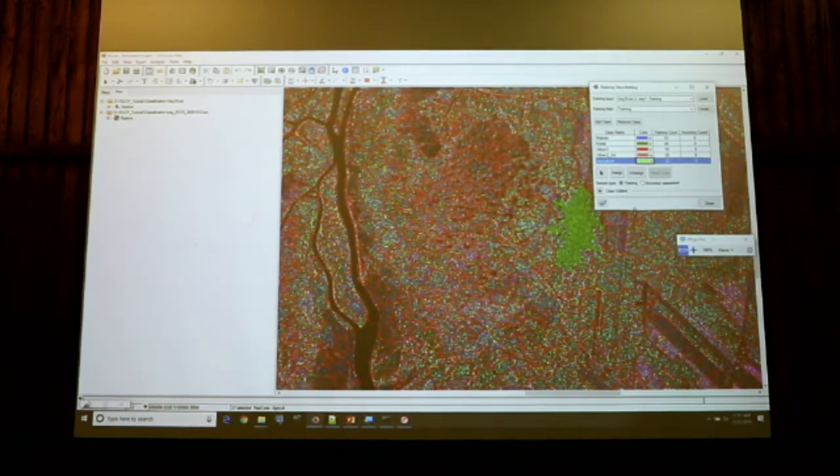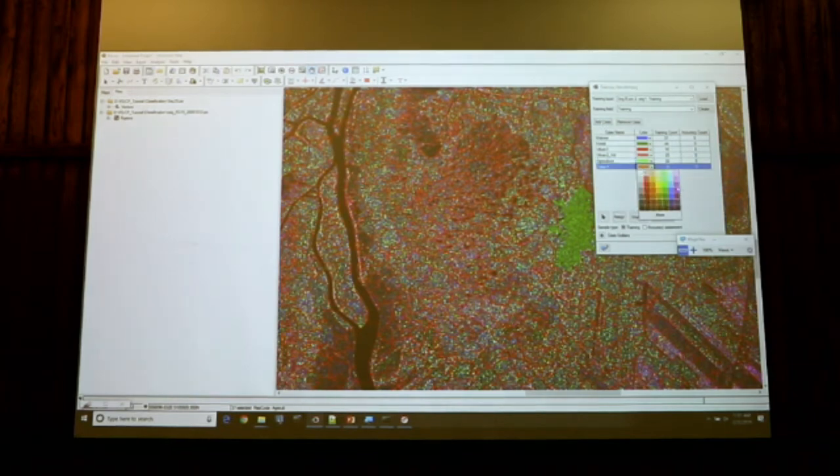That won't be a perfect classification, but we'll see some differences anyway. So I will select some purple, and I will call it wetlands. And I will select some areas covered with bulrush. I will click on Assign.